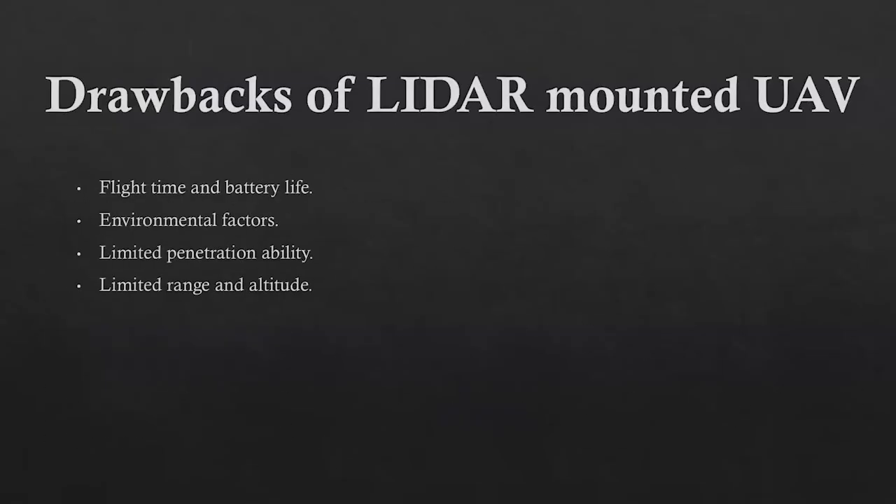Some of the disadvantages or drawbacks of the LiDAR mounted UAV are the flight time and battery life. For example, let's say your UAV or your drone runs out of battery midway through the mapping mission. You have to stop that, get the UAV back to the site and then switch the batteries. So that's one of the drawbacks, and also the environmental factors. You can't fly a LiDAR mounted UAV when it is raining, or when the wind gusts are high, or when it is snowing. So these are some of the drawbacks of the LiDAR mounted UAV.